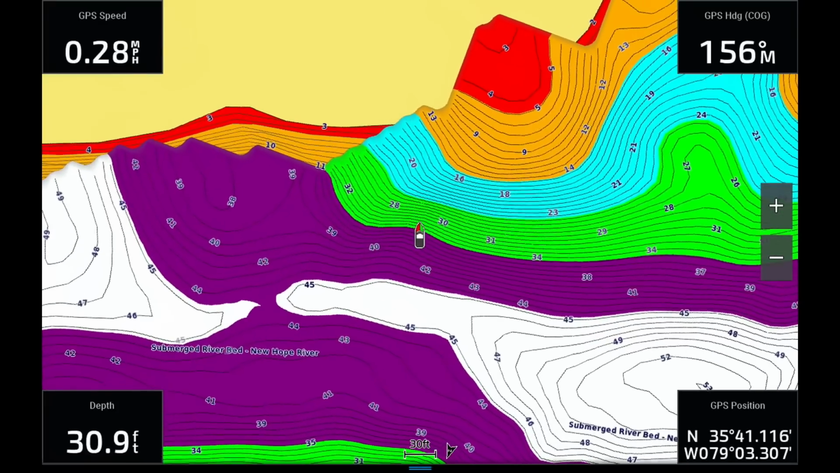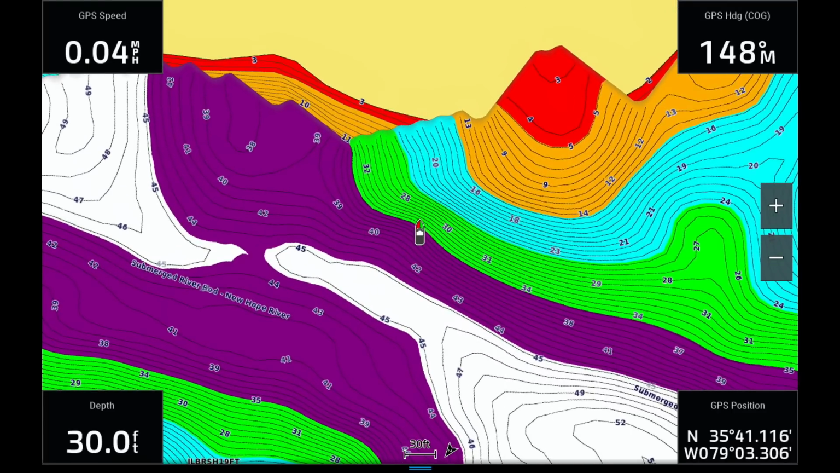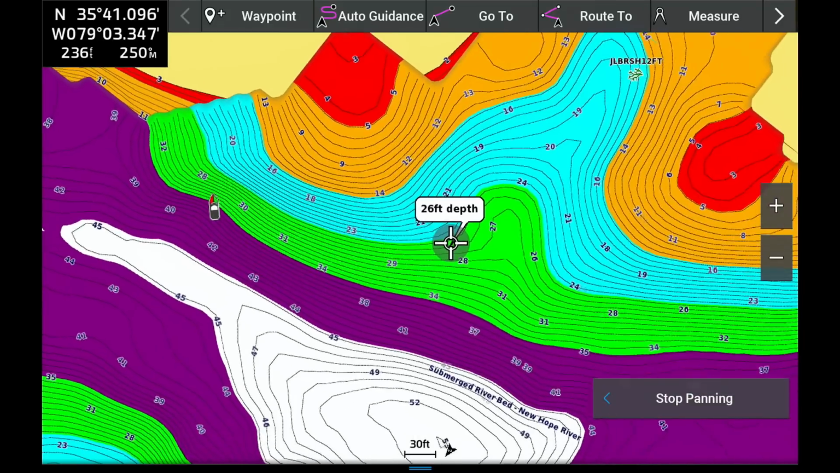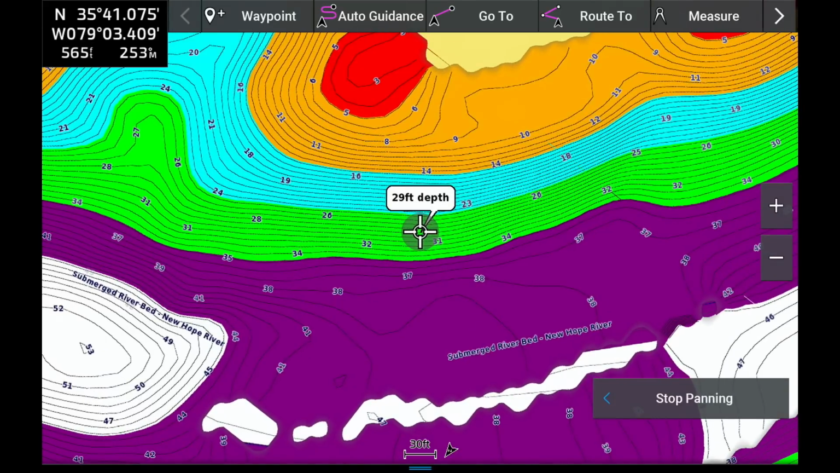And so great places to look are on these ledges and these drop offs that will run from places like right here along this ledge, and then scanning down this area between this light blue and that purple in this green area along here, generally around 30 feet, 35 feet of water.